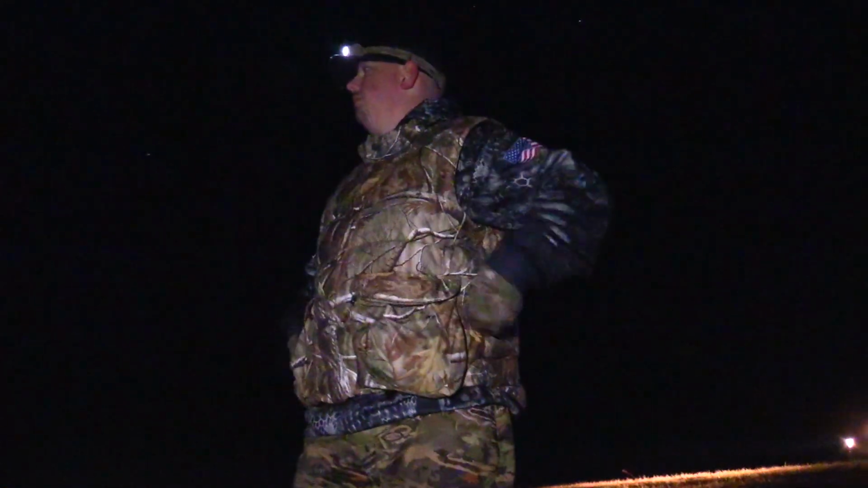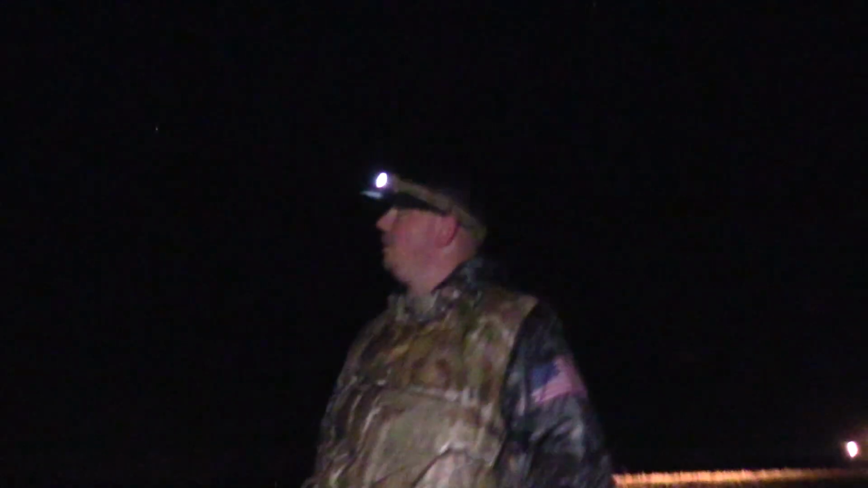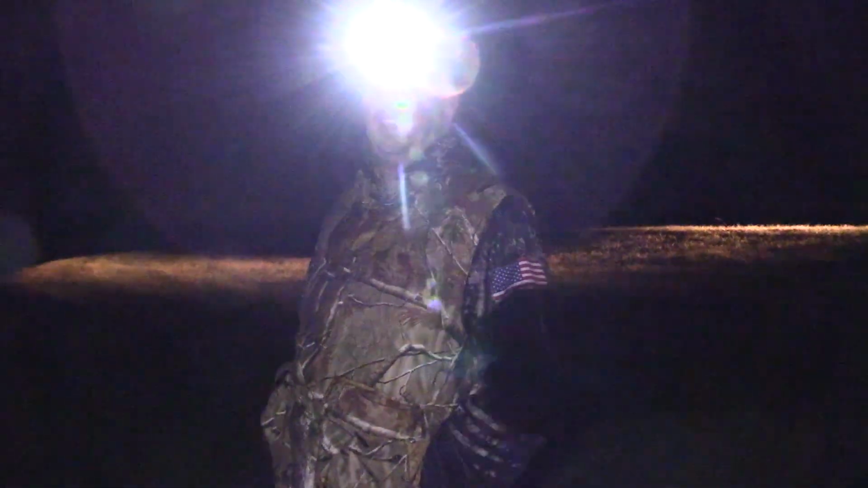How far do you think that coyote came from, Guff? Well, it's 200 or better to that tree line, and it's at least 3 to 4 across that field. And we thought he was on the other side of the field, so you're talking 500-600 yards. But when he came, he was on it. I mean, he come up and poked his little head up over this little ridge, and you can't see, there's the truck. Right to the right of the truck, might be able to see the outline. There's a tree right there. That's where we were set up at.